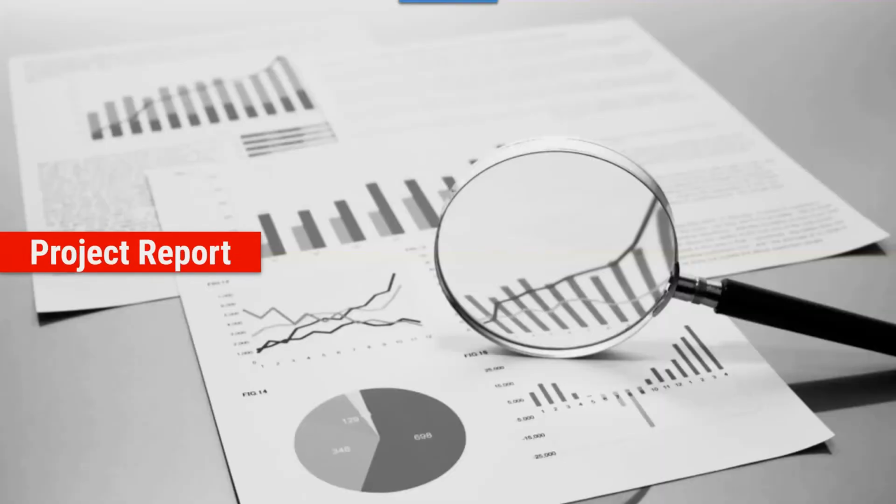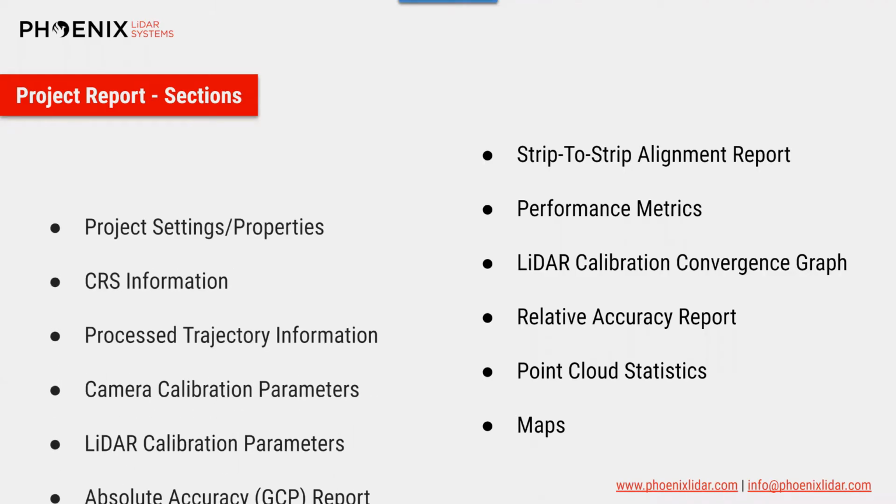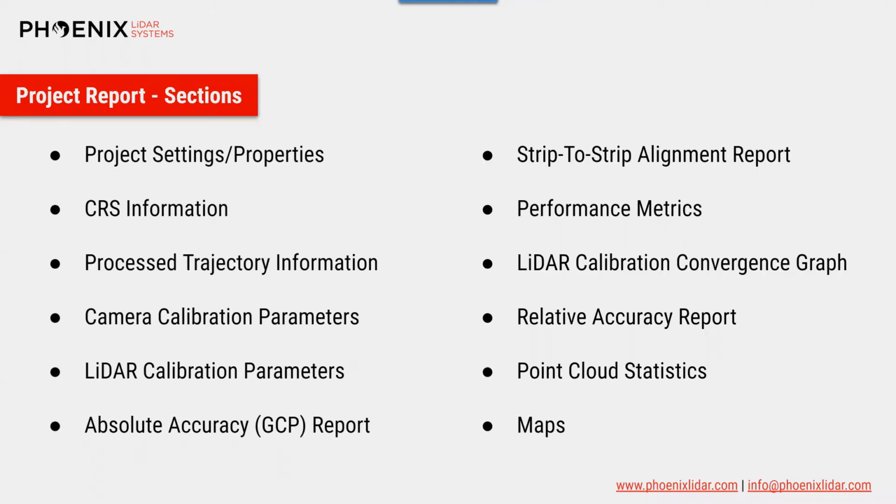Now let's shift gears and take a sneak peek at the report, which will be covered in more detail later on after the slideshow. As you can see, there are many sections to the project report, including camera and LiDAR parameters, relative and absolute accuracy statistics, point cloud statistics, maps, and much more.